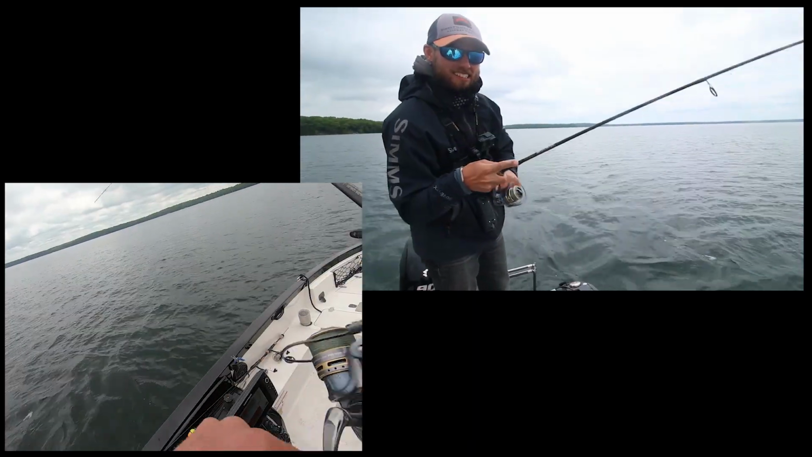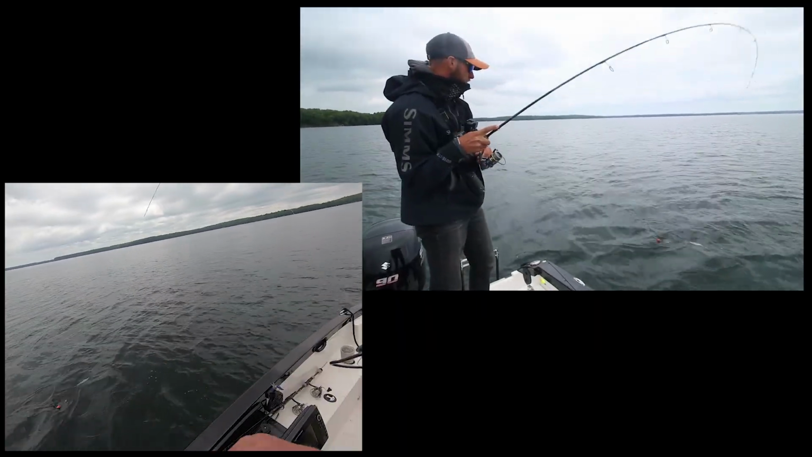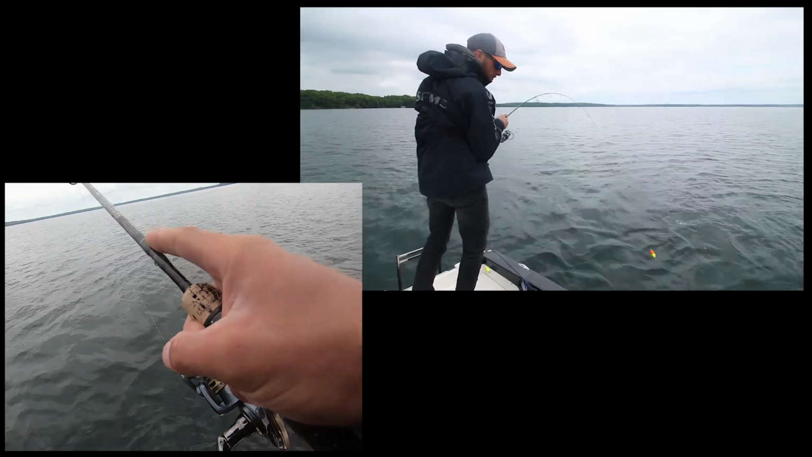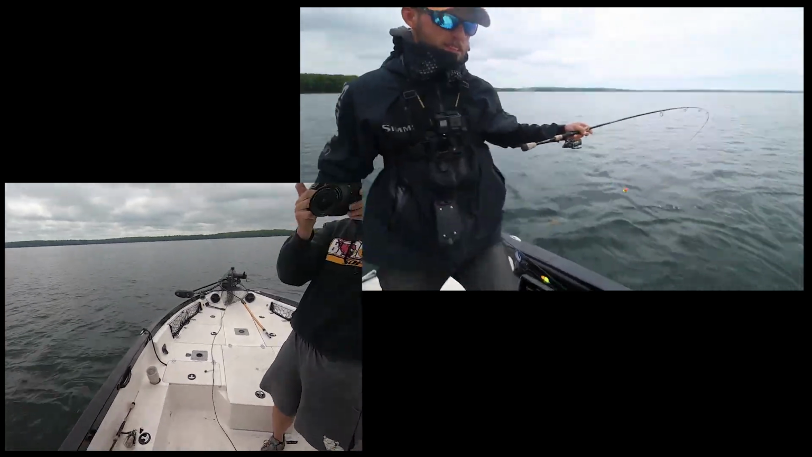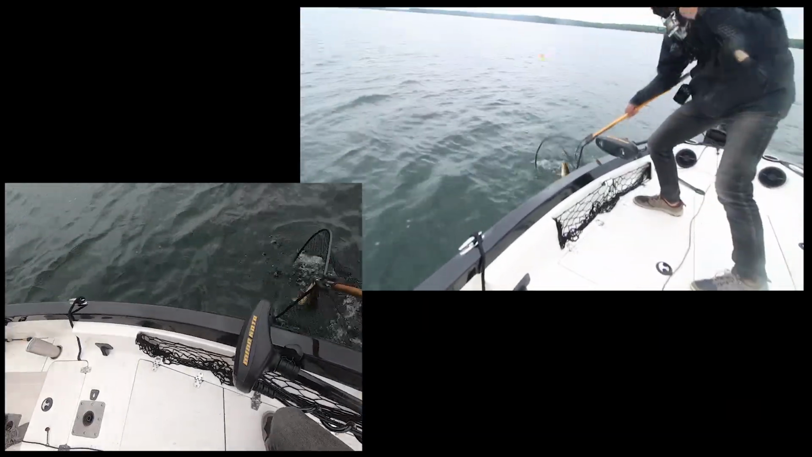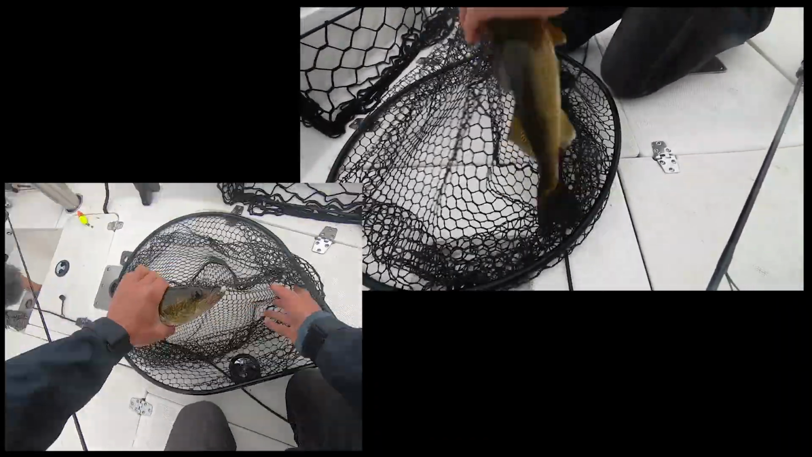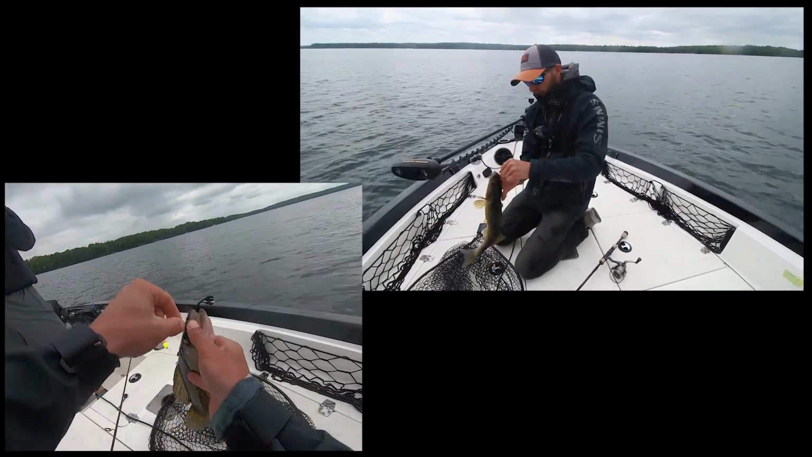The biggest thing to consistently getting on fish is having a good understanding of where they are and how they're set up. It's great to just go out and catch a fish, but without knowing how those fish are set up, where they are, and how you can replicate that pattern, it makes it tough to consistently get on fish. Sonar has made it extremely easy, and hopefully with this video, you have a little better understanding of how, when you see fish, to set up on them, how to replicate that pattern, and how to catch a whole bunch more walleyes.